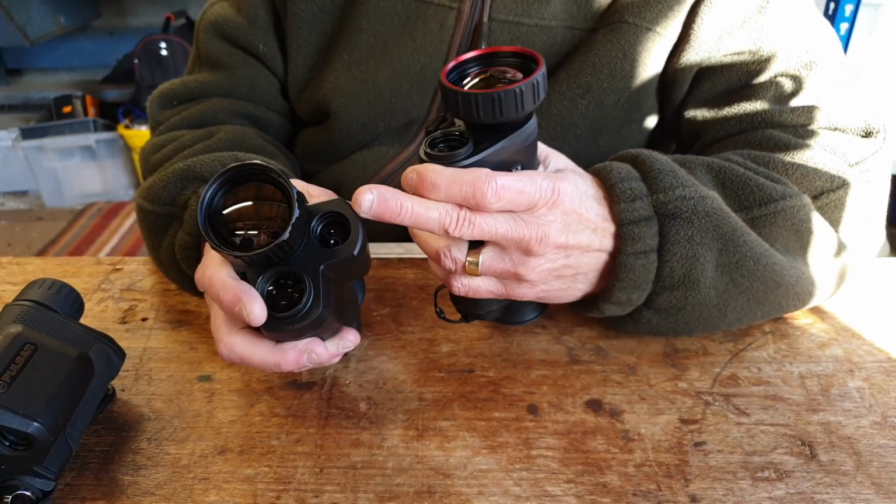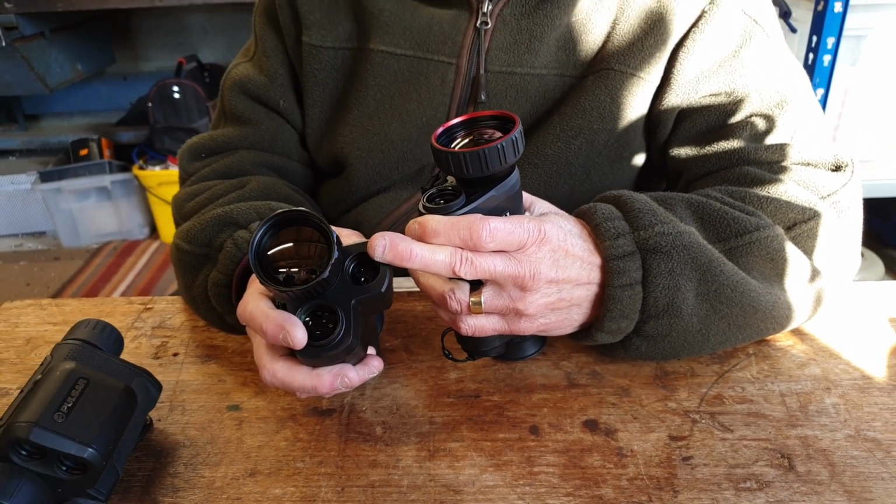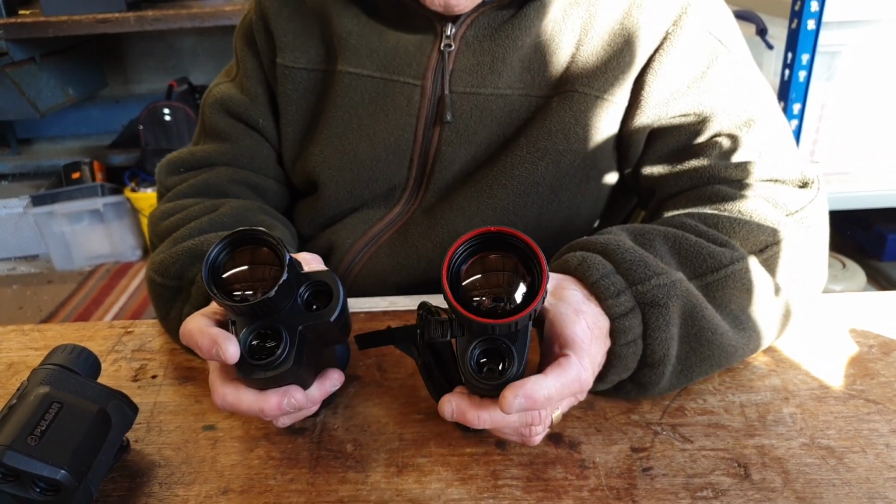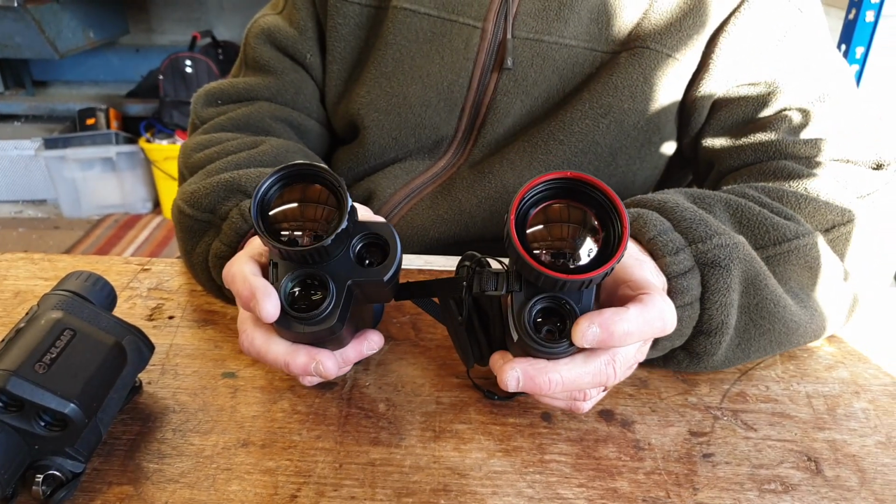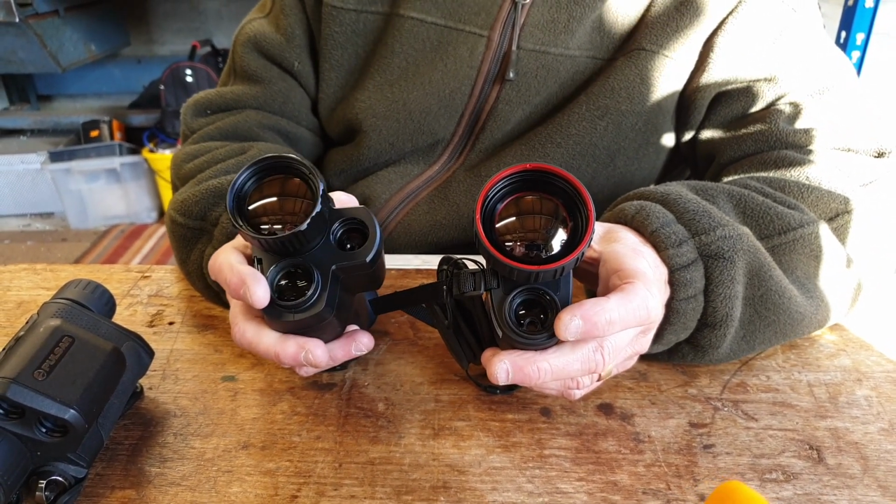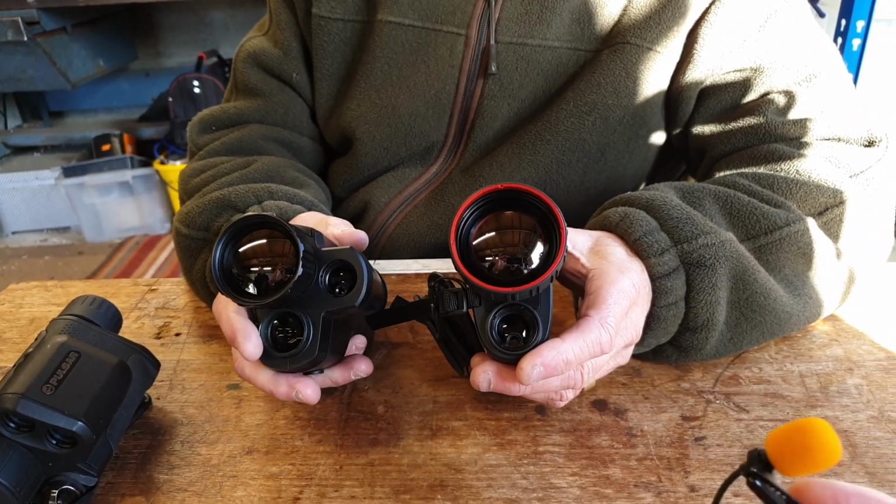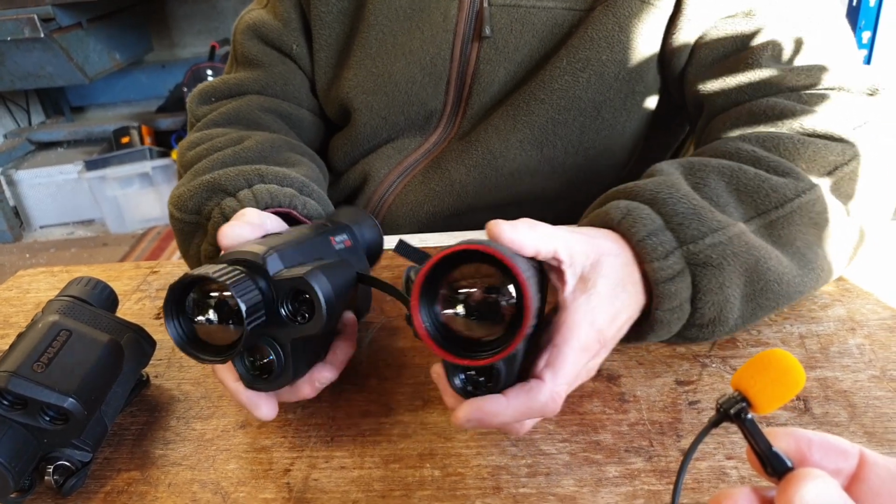The Gryphon also had an optical camera, a black and white low light camera, and an image fusion function, which has now been dropped. The Condor doesn't have the optical camera nor the fusion function, which makes it smaller, neater, and a little bit lighter. These are both the 640 sensor versions. This is the CQ50L, this is the GQ50L.